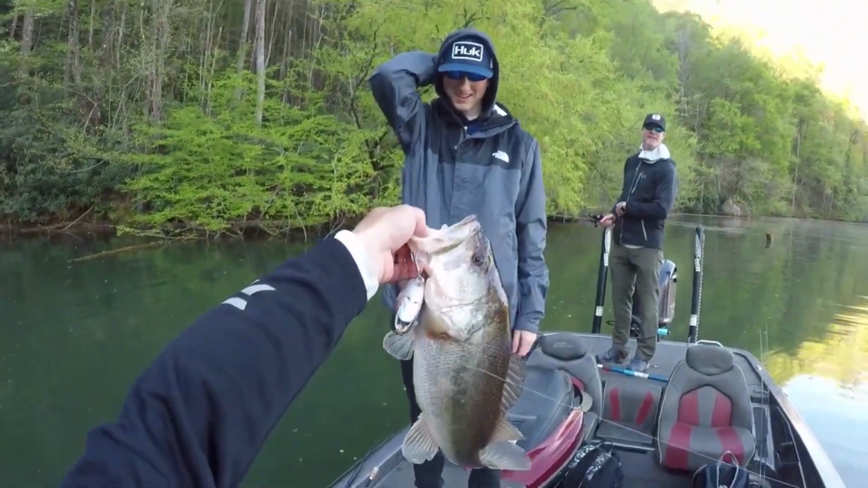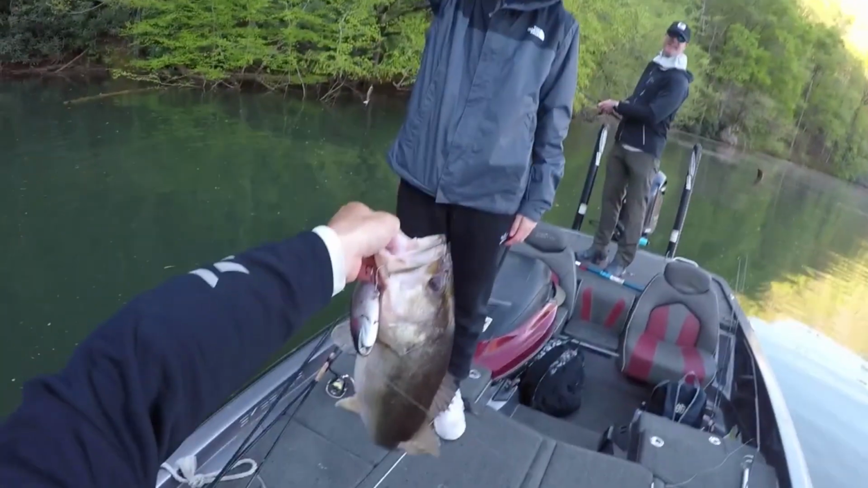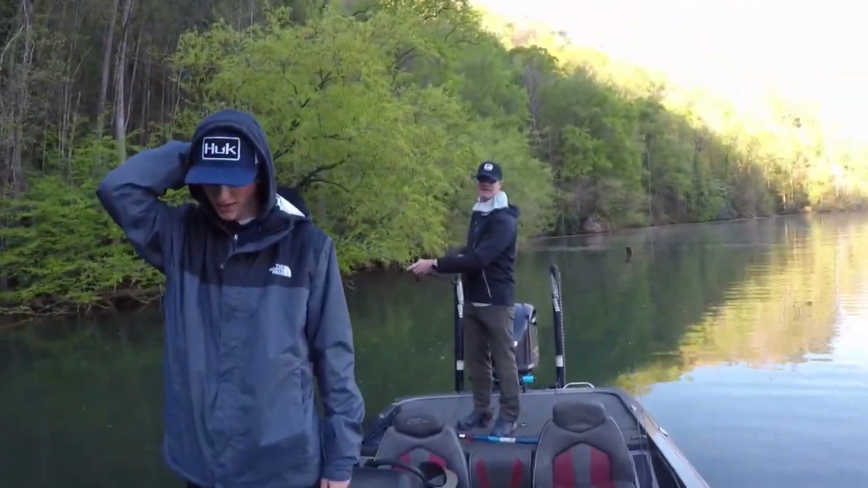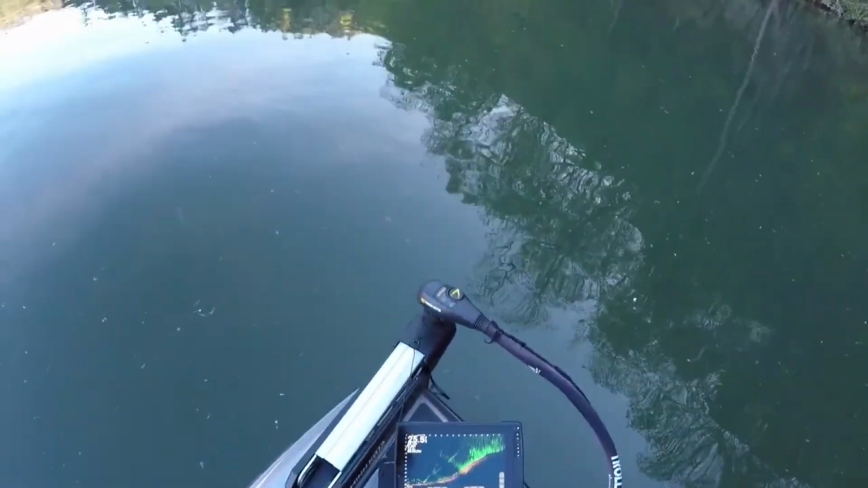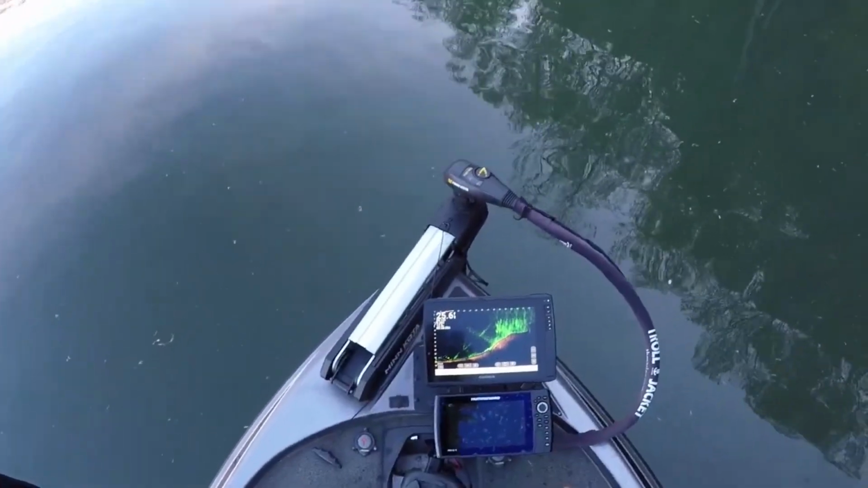Oh my. Don't get me wrong, guys, that's a really big fish, but there's tons of them in here like that. I was on Panoptics and I saw kind of a blob out there and just threw the Hinkle out there, thinking it's probably a carp or something. A freaking 5-pounder came up and ate it.